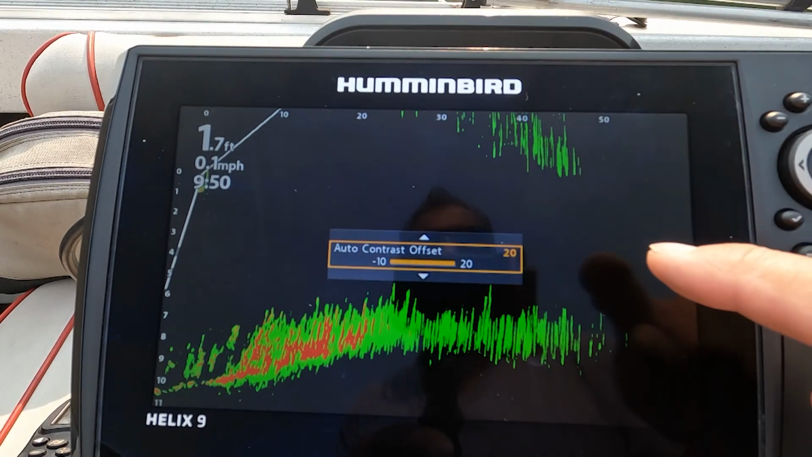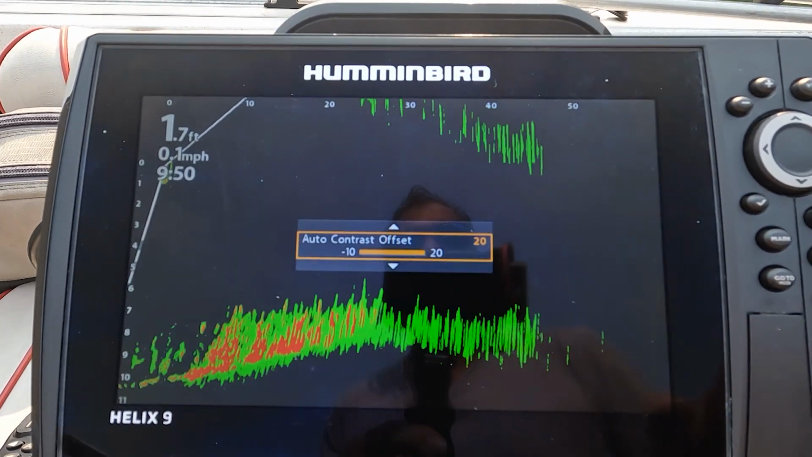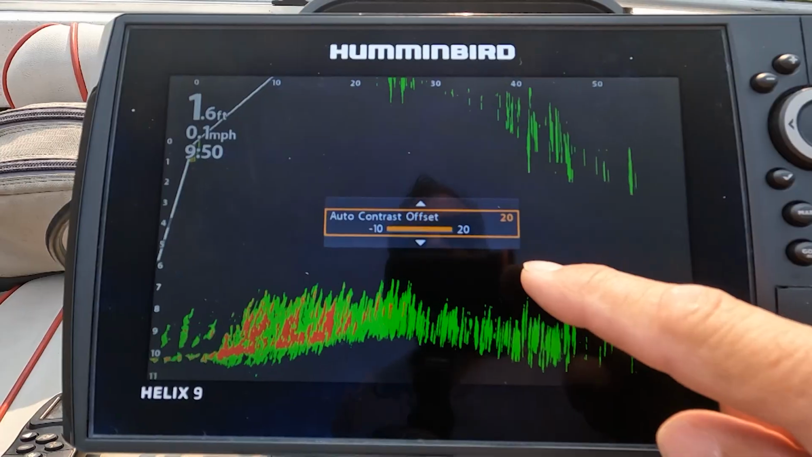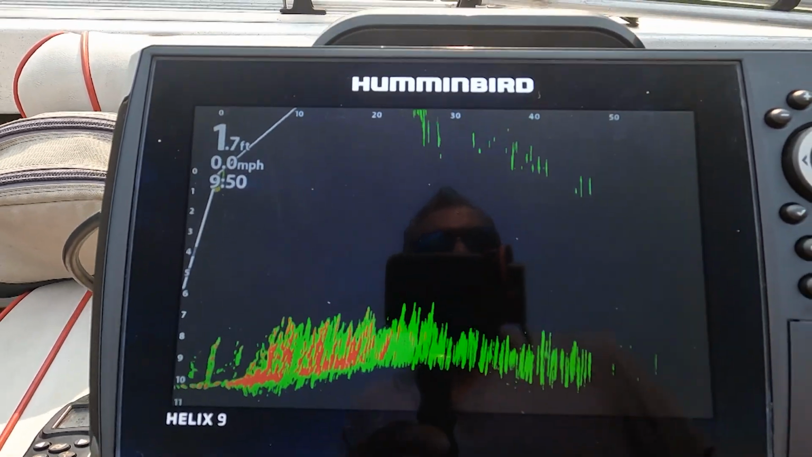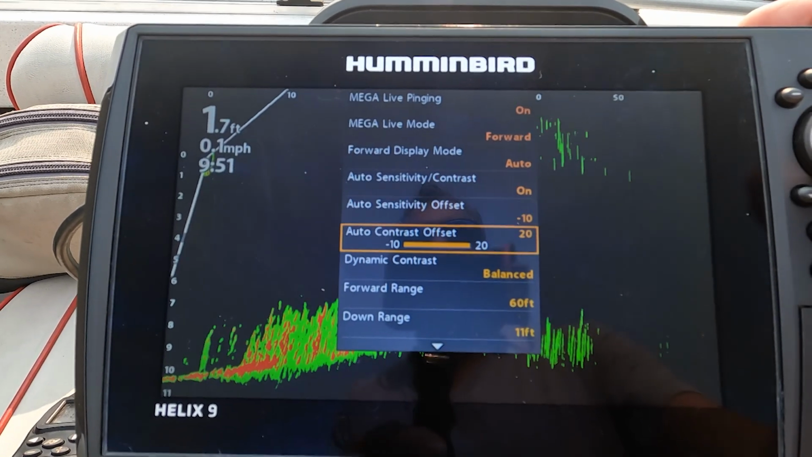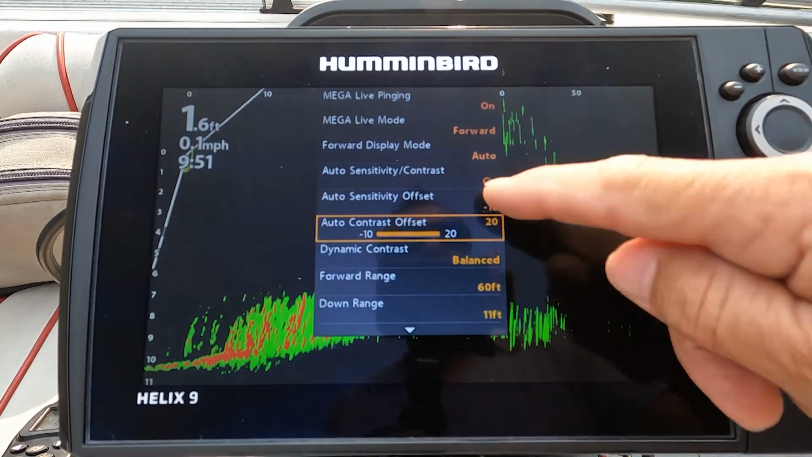Now, if any fish are moving through the zone, especially when we're fishing the weeds, using shrimp in really shallow water, you will see the fish cruise along here. If there's fish in shallow water and you're shallow water chronometering, you will see the fish in these zones on those settings. So again, in shallow water, more negative on the auto sensitivity offset and more positive on the auto contrast offset. Don't change anything else.